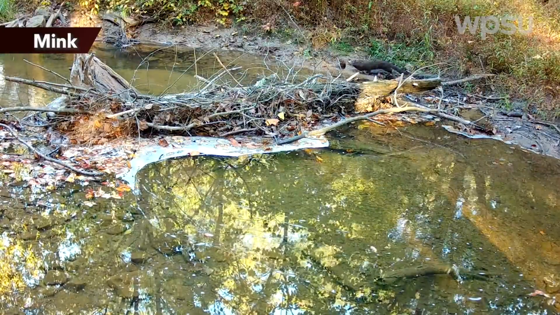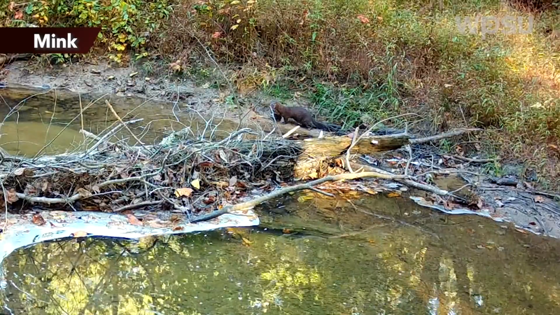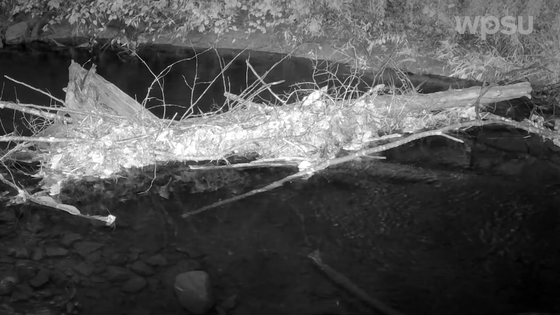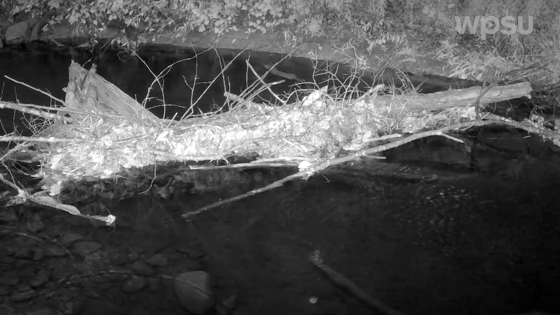Now, this is a pretty rare sighting. The mink is a semi-aquatic weasel species that we really don't see very often, especially not during the day. They live in our wetlands, and they're a specialist when it comes to hunting muskrats.